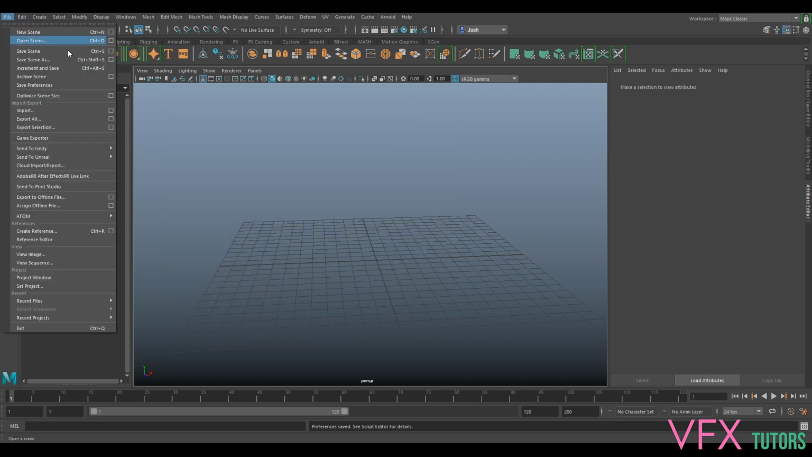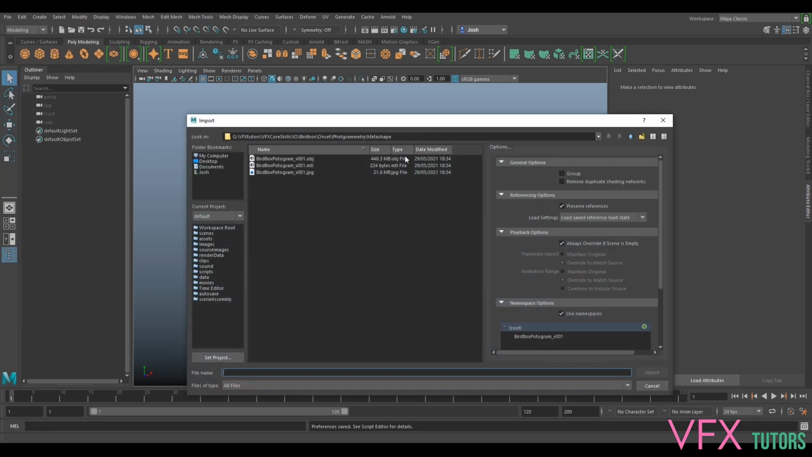So I'm just going to go File, Import, and I'm going to go to where we exported out our scan. And if you didn't export out your scan, don't worry, you can just download it from the description. I know if you're only doing this on a laptop, you might even still be processing it now. So you can just download this, so you don't have to go through the time of waiting for it.